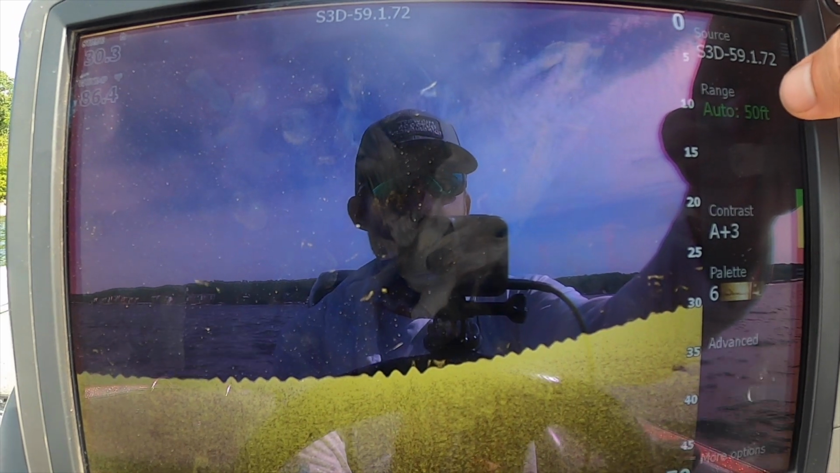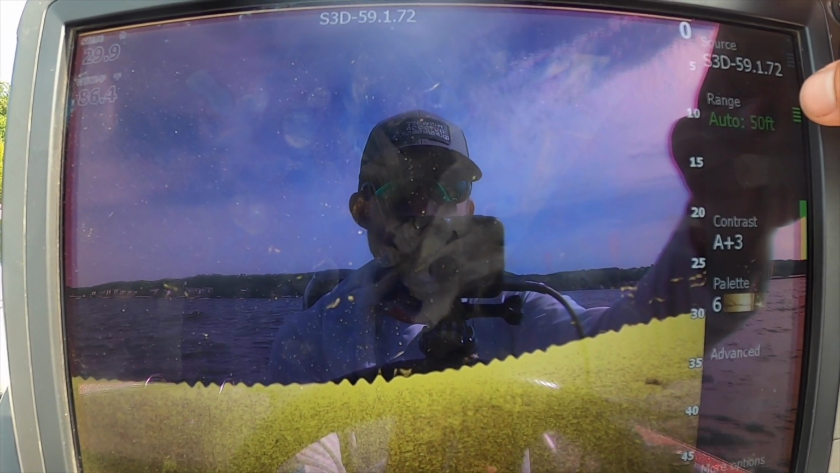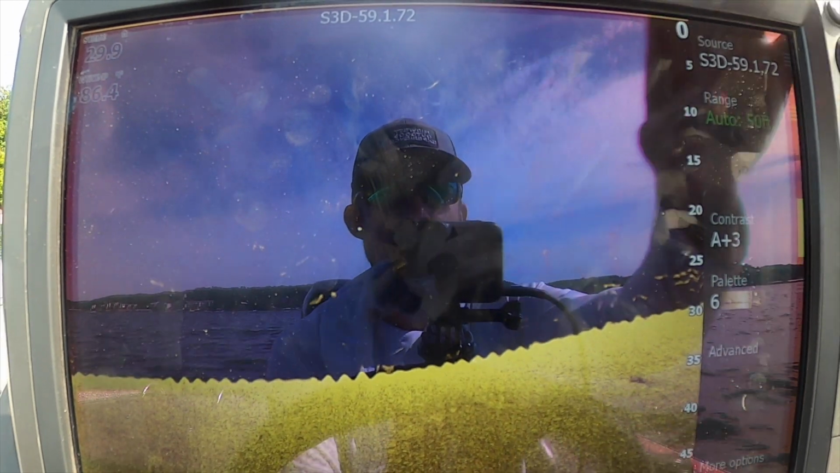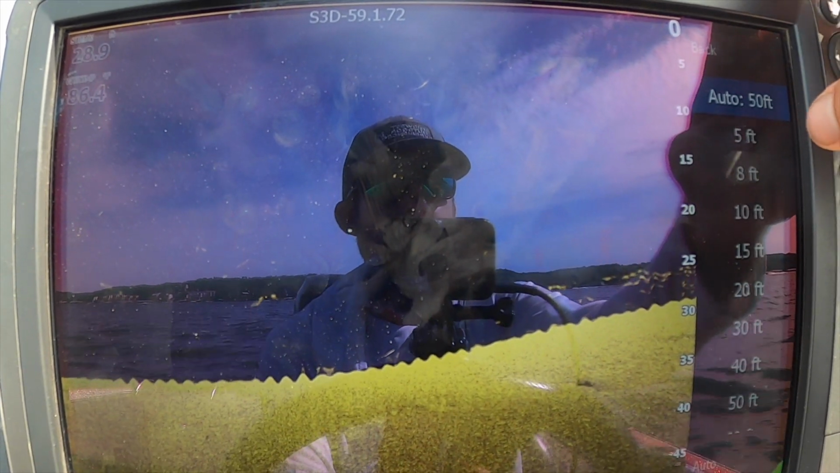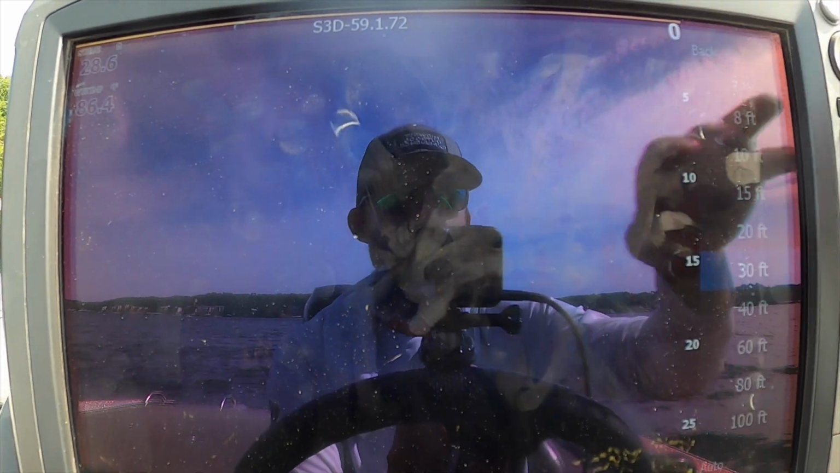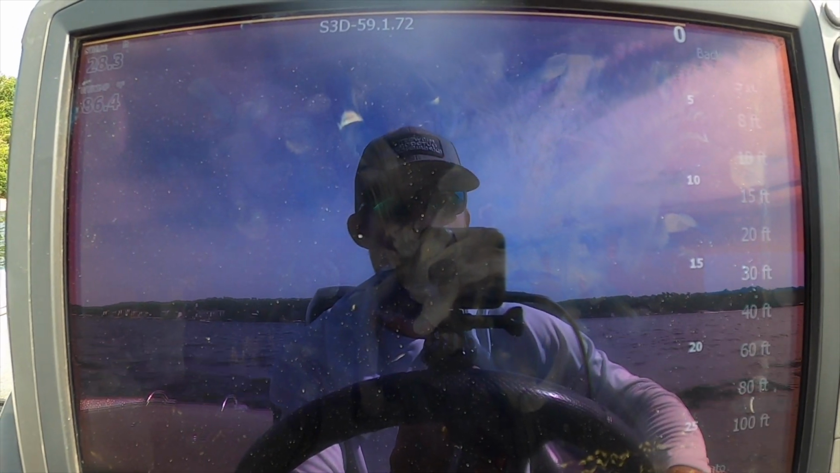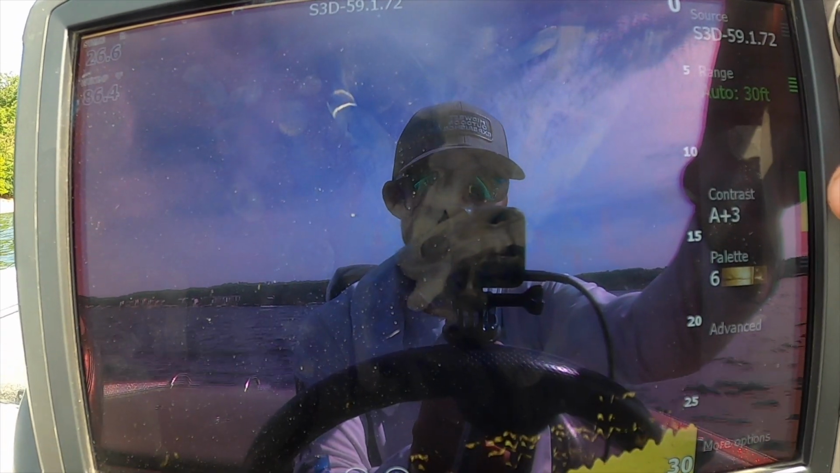Then your range, that's just your depth. That's pretty self-explanatory. I normally just keep it on auto. The Lowrance does a pretty good job of adjusting as you need without over adjusting. But if you do not like the auto settings, I normally run it 10 feet deeper than what I'm looking for. So if I'm looking for something in 20 foot of water, I'm going to put it on 30 foot on my range. All right, now on the Lowrance, you have what they call contrast.